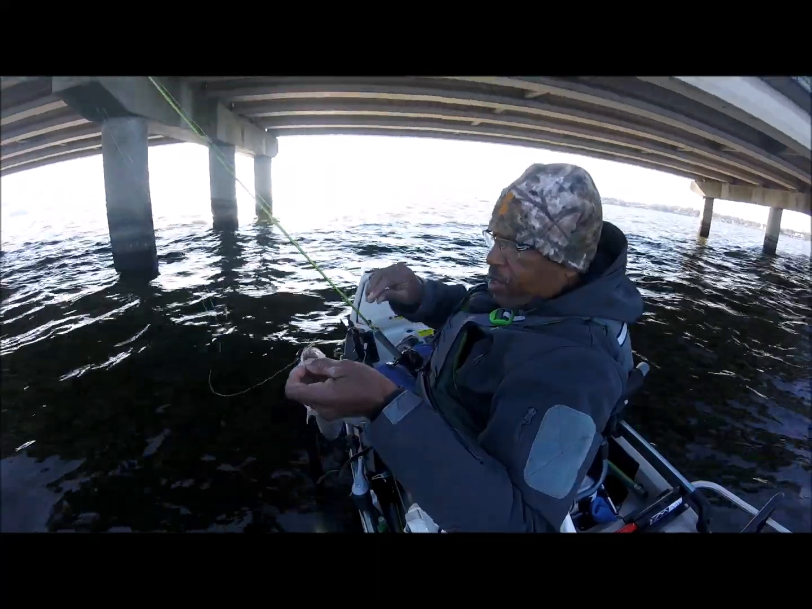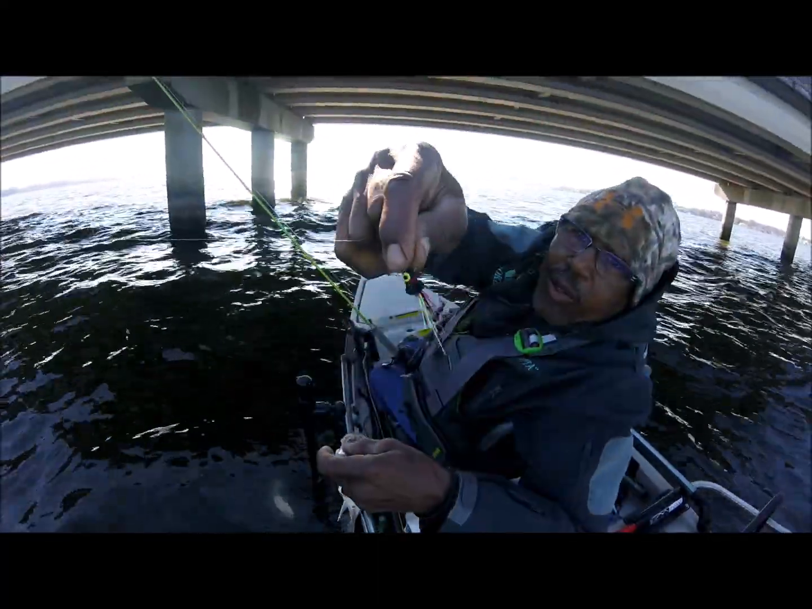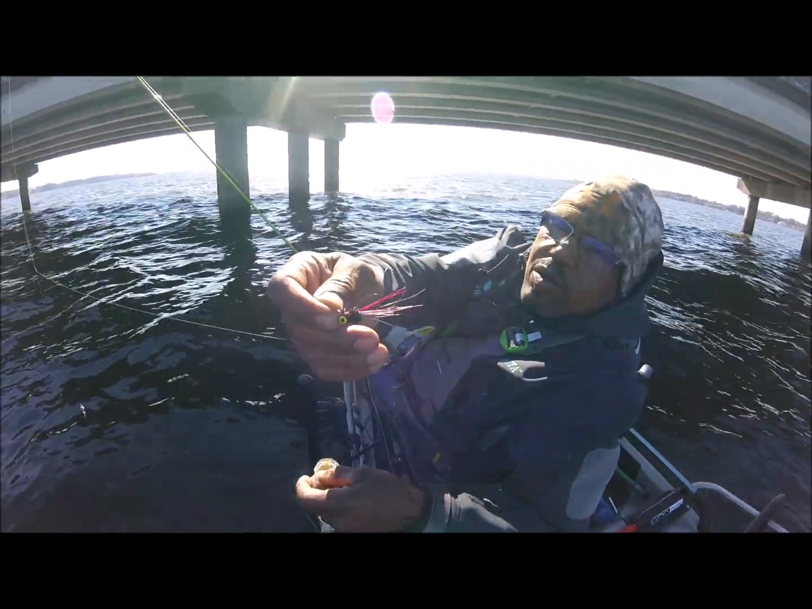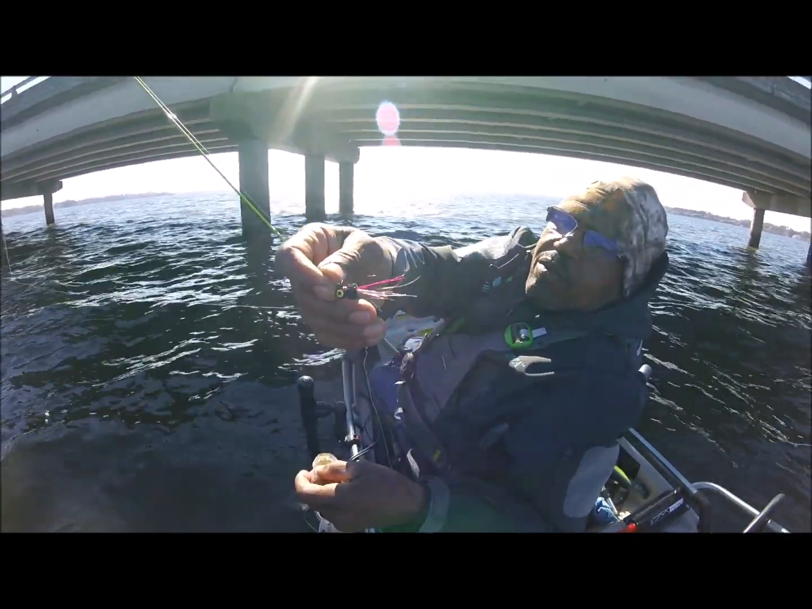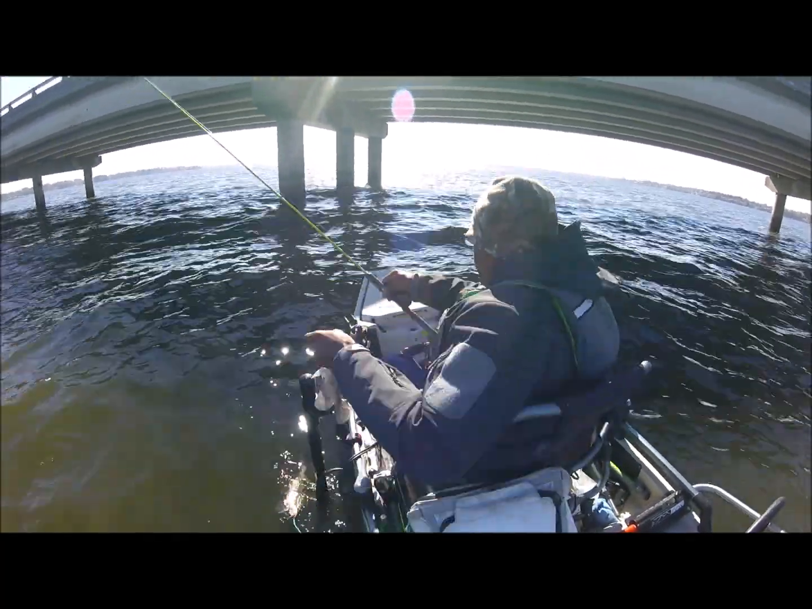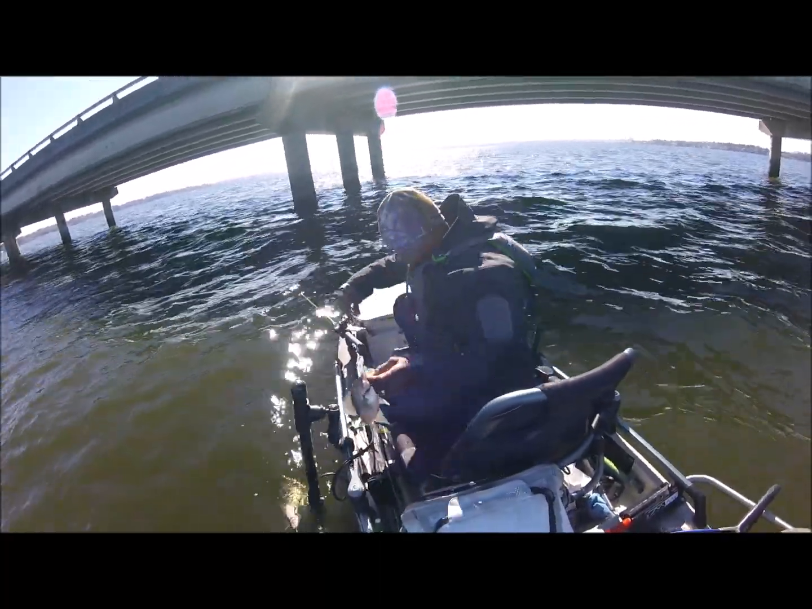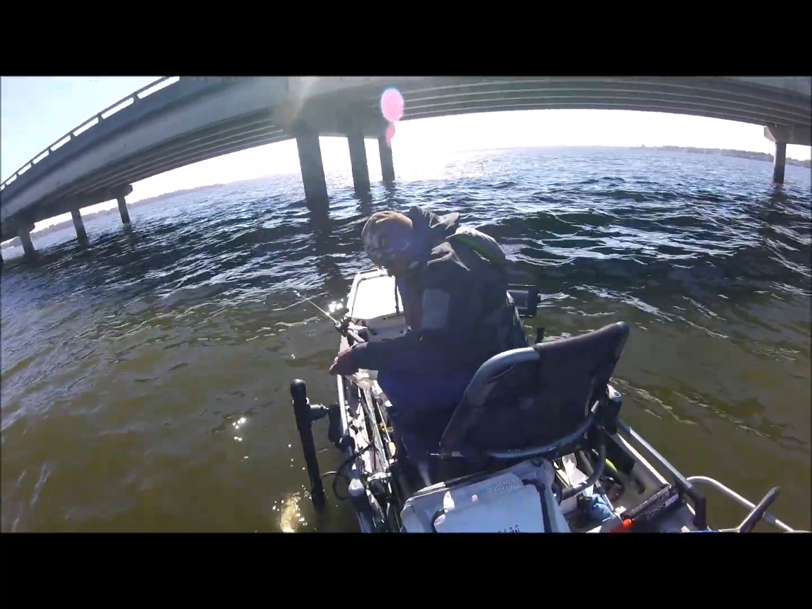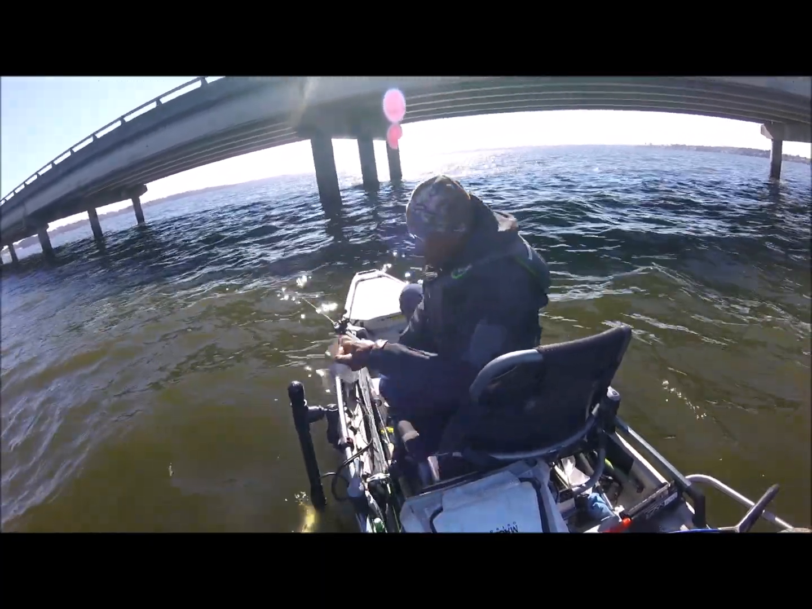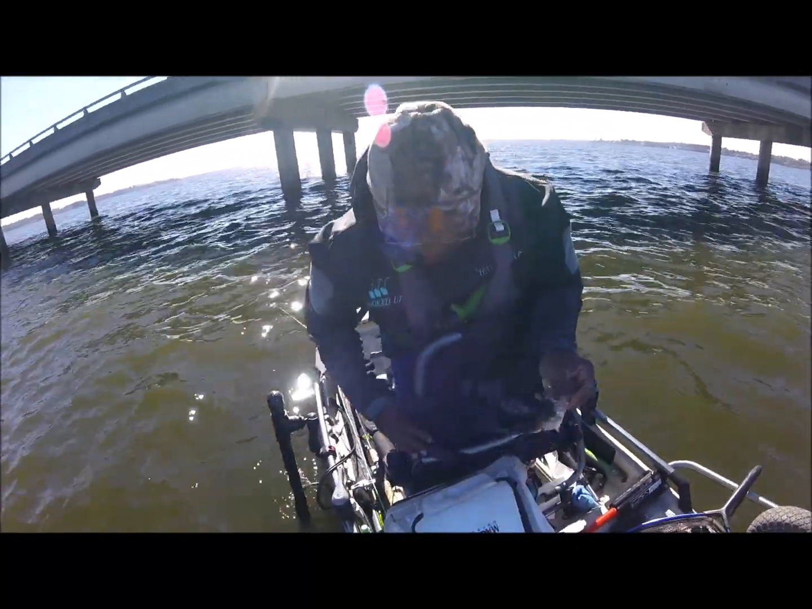Keep missing the hook sets. I don't know if the camera's cutting off or what. Got him on that tie. Black and pink and silver. I don't know if he's legal. Check it. 11-inch fish. Ain't no slab, but he's a eater.